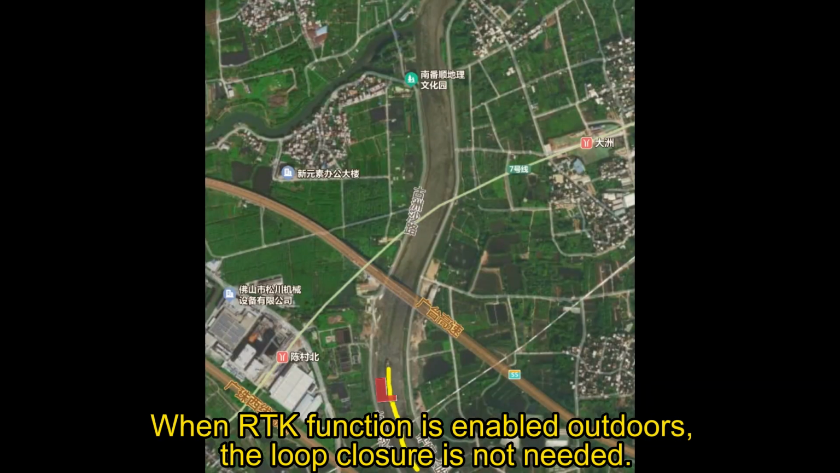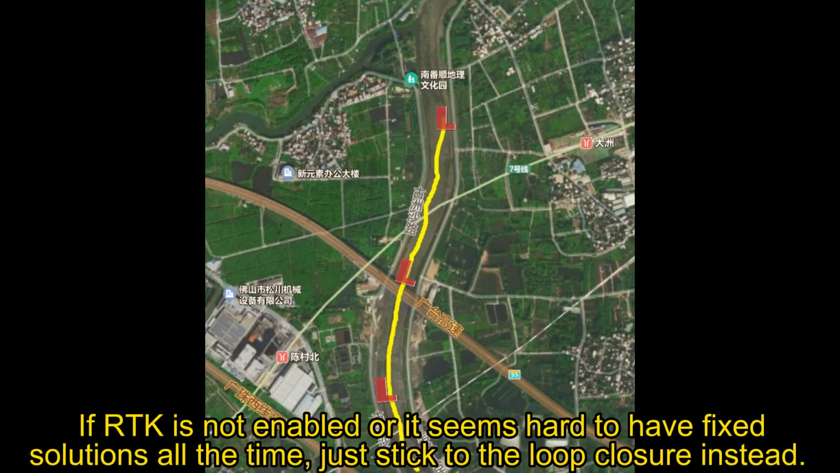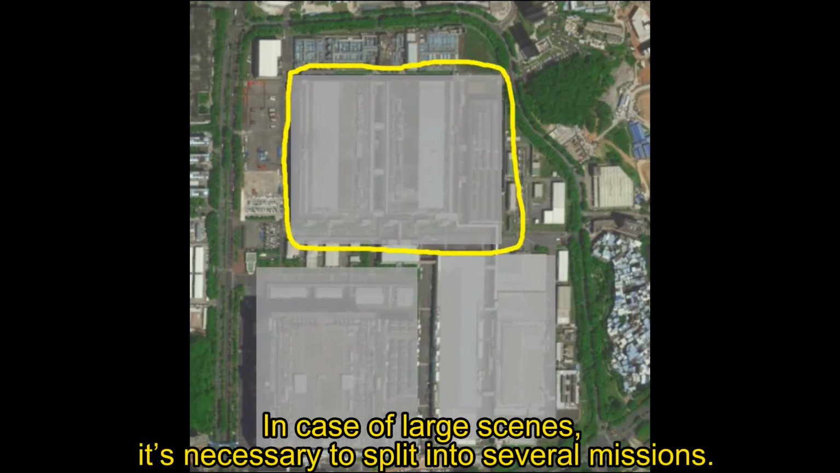When RTK function is enabled outdoors, loop closure is not needed. Certain control points would help much to improve the output accuracy. If RTK is not enabled or it seems hard to have fixed solutions all the time, just stick to loop closure instead. In case of large scenes, it's necessary to split into several missions.